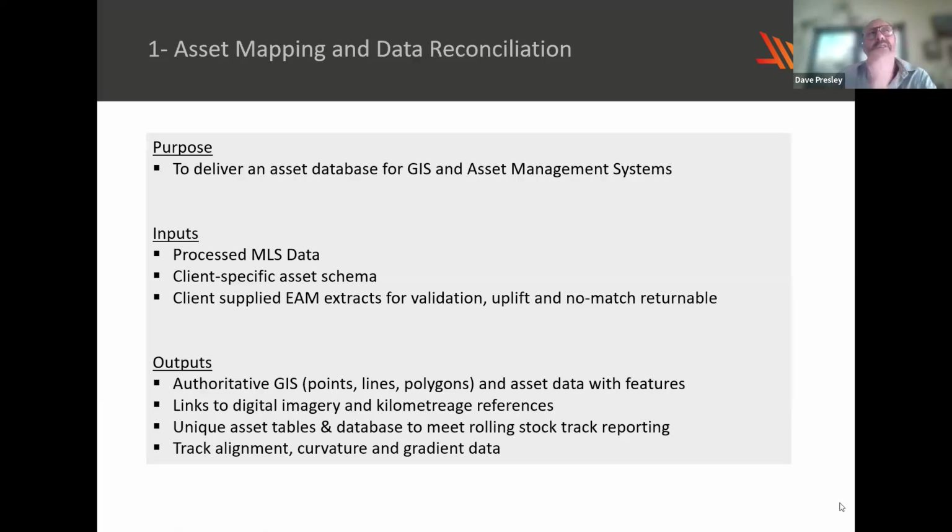So the purpose of an MLS survey is often to deliver an updated asset database to an organisation, be it KiwiRail, Sydney Trains, Australian Rail Track Corporation or Metro Trains. This is required because often GIS and asset management systems just become out of date. People move around organisations, and different depots or regions place a different focus or priority on maintaining their asset database.